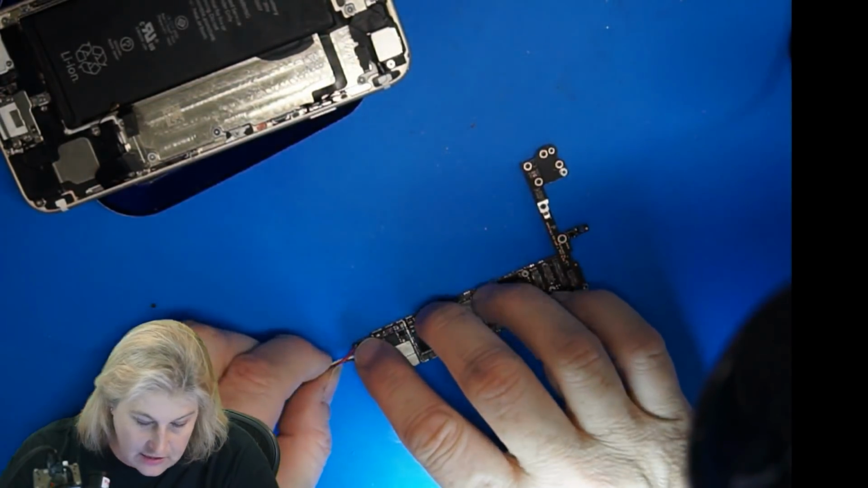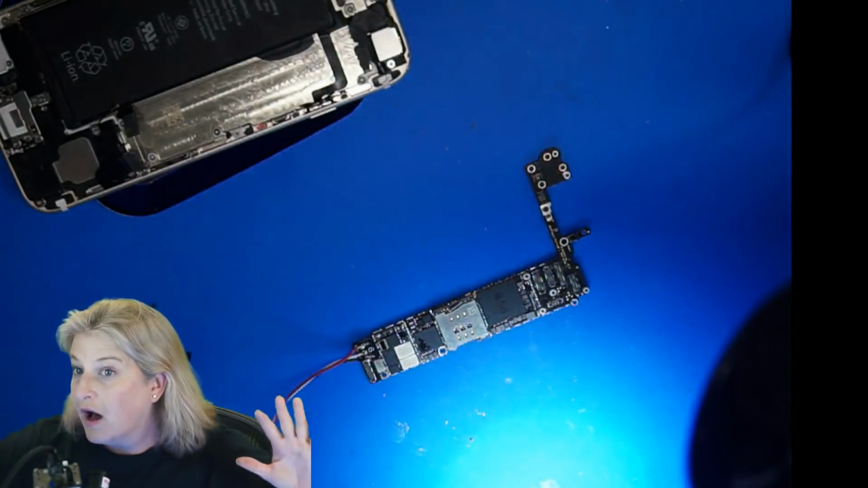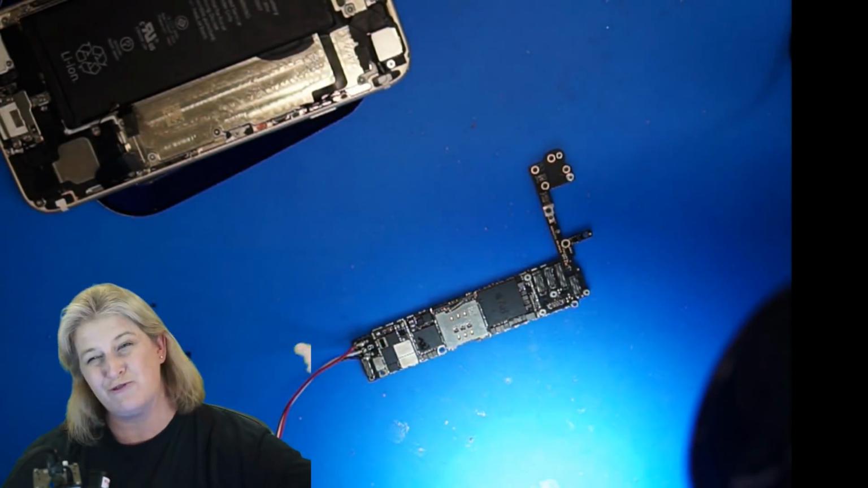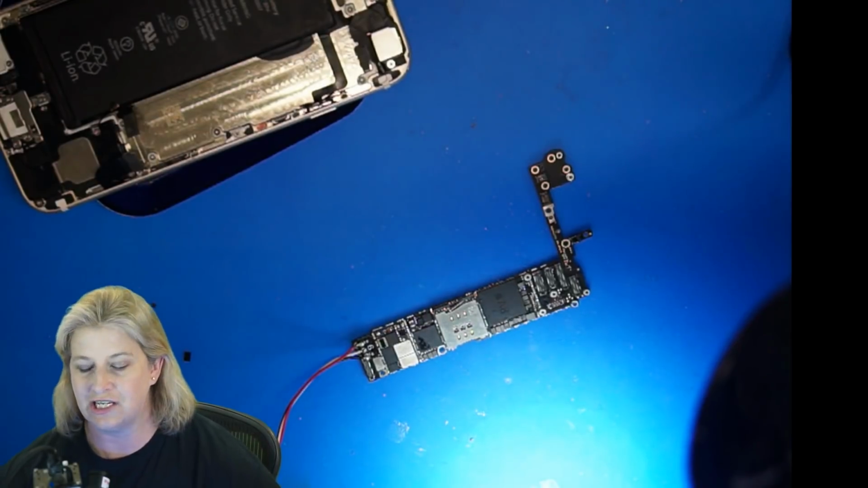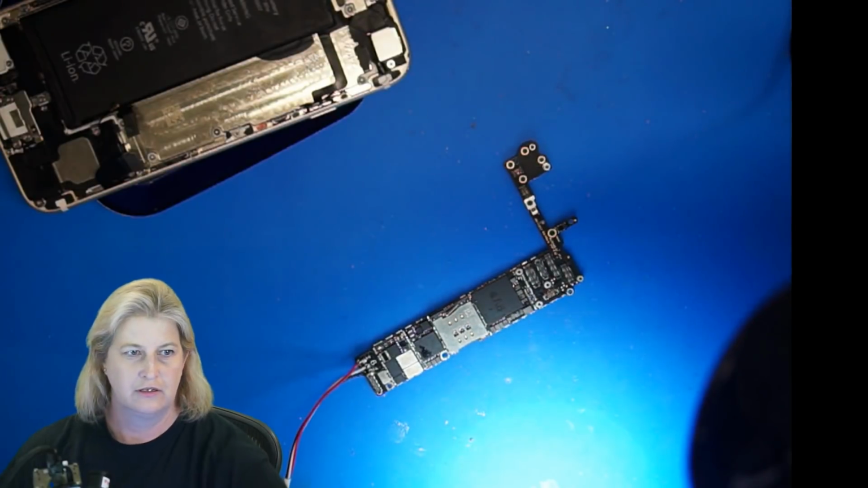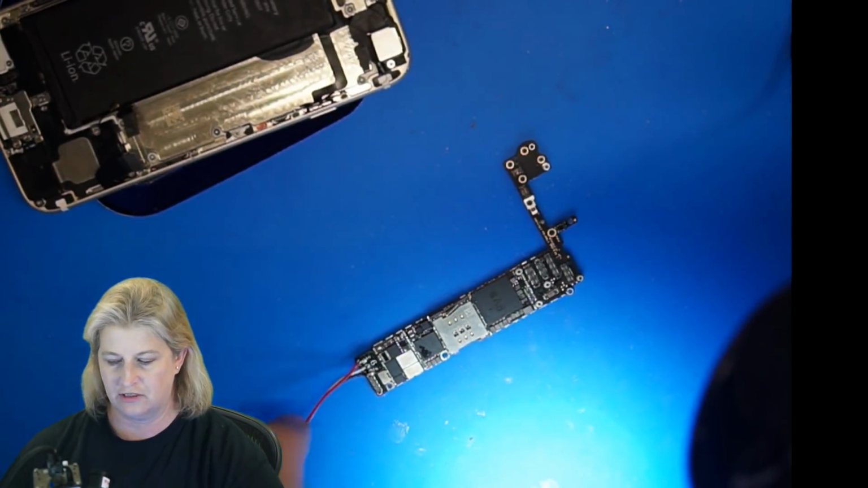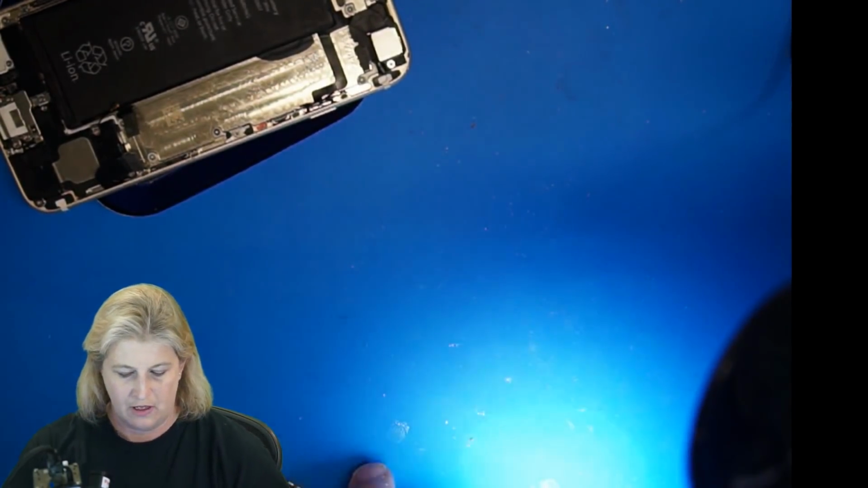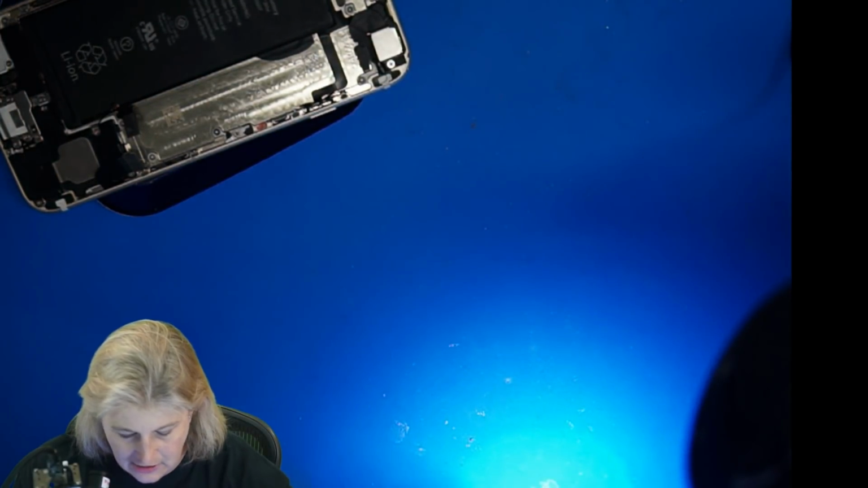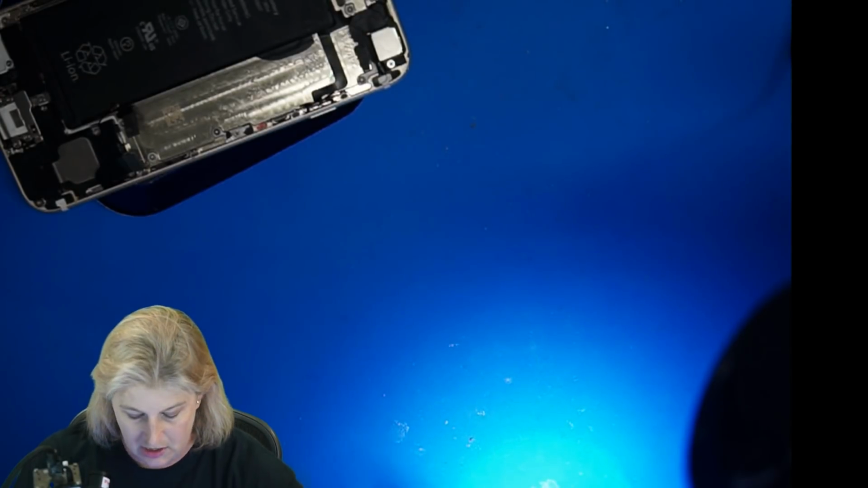Man, I need to take some antibiotics. The sound of quiet. Look at that. 4.2 volts going in and just chilling, hanging out, doing nothing. Let's stick a screen on this and see if we can move Maddie's phone to the Ready to Recover extraction team, which would be super awesome.